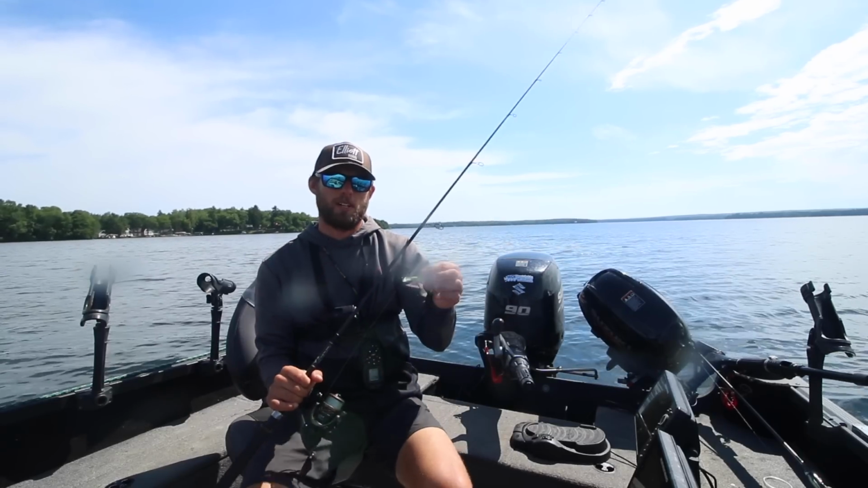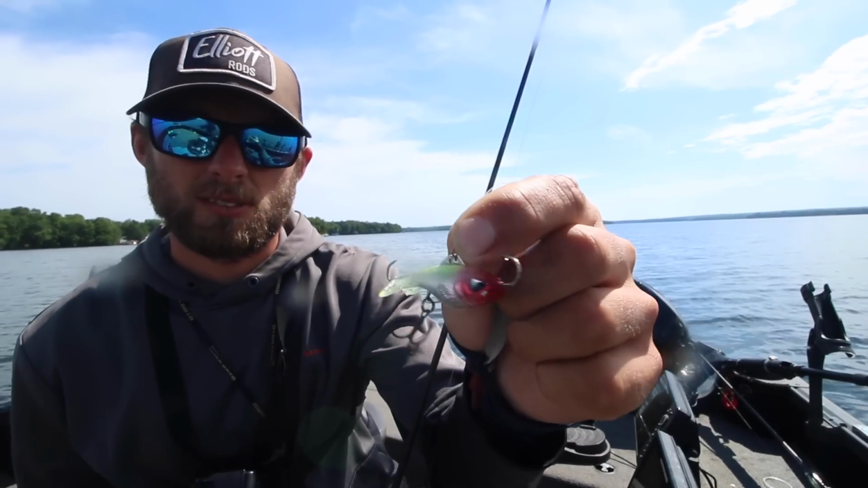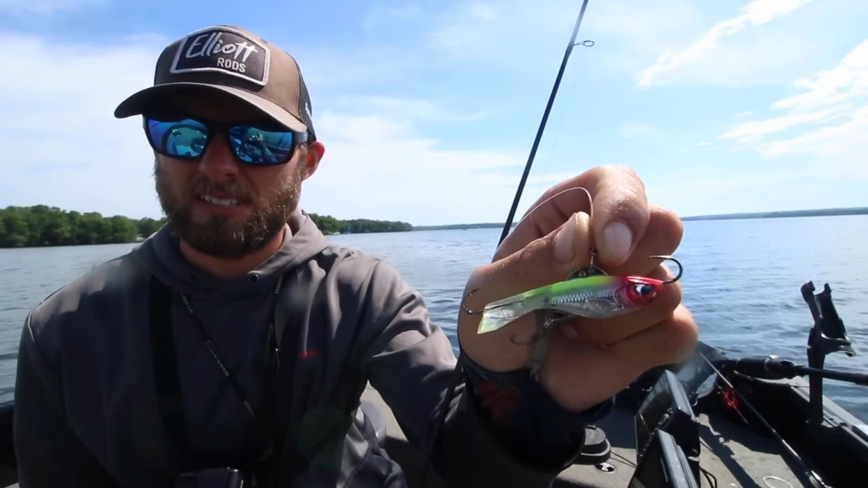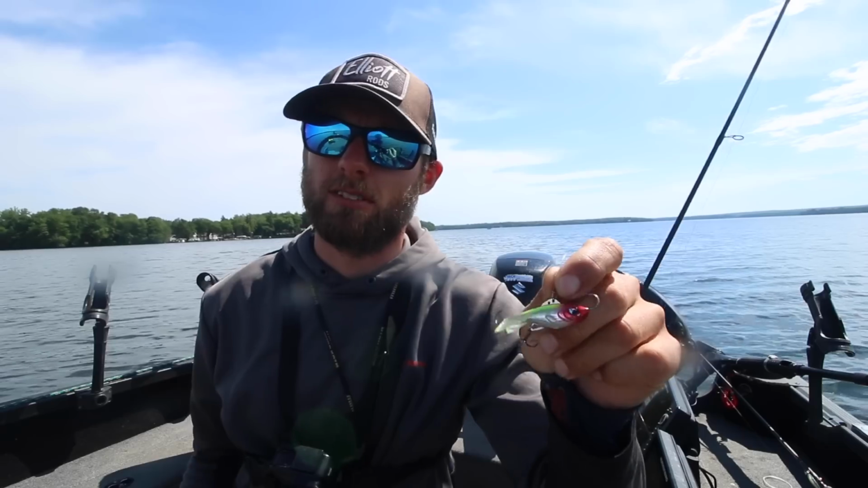All right, so the first thing I want to talk about is the bait itself, right? Now, there's several companies who make these. This one's my favorite. I've been using it for years, and it's basically indestructible, right? The Acme Hyper Rattle, which is what this is, comes in 3 different sizes.